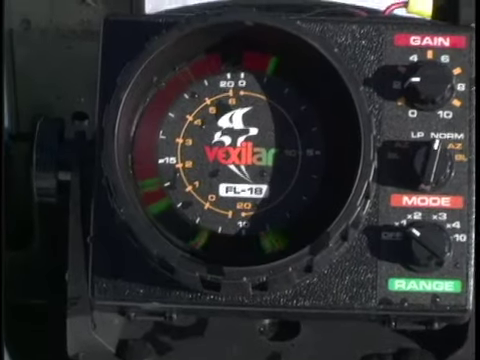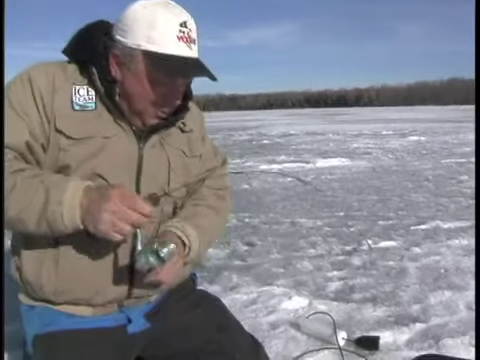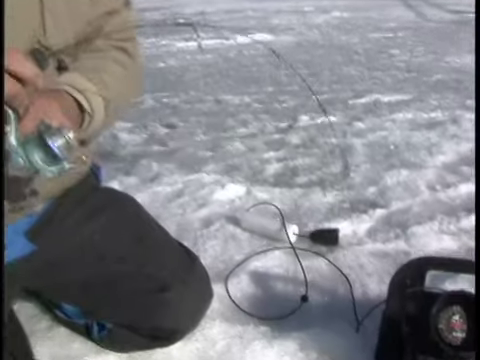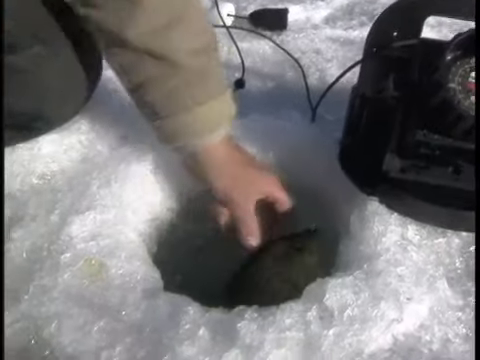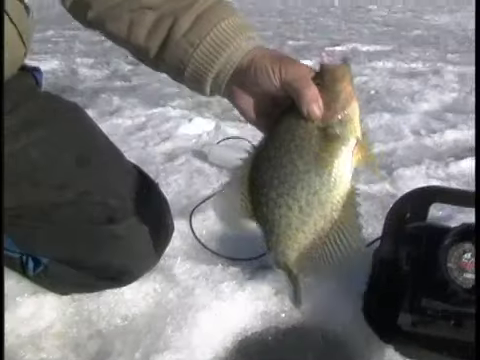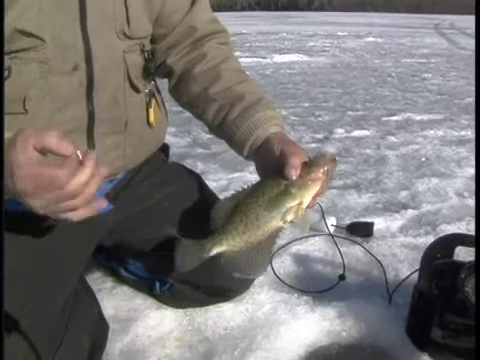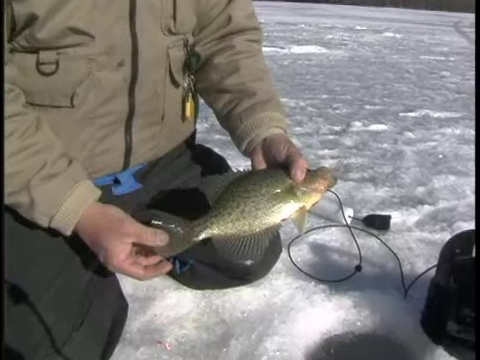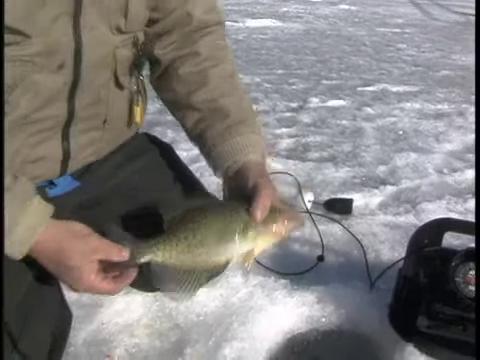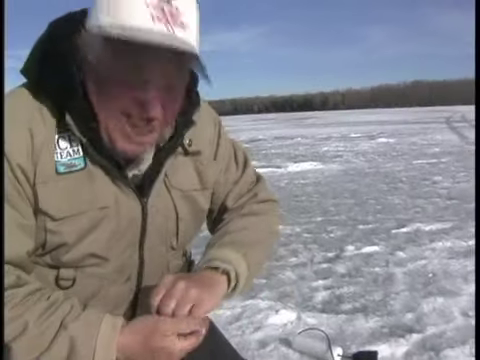There he is. Oh, man, get this out of the way. A lot of things going on here at one time, but pretty exciting. Oh, this is a beauty here. And just get him to come up the hole. Oh, look at that one. A lot of times I like to throw them bigger ones back and keep the smaller ones. So, you know, this one is probably a 13-inch fish. I'm gonna let him go. Maybe when I catch him next year, he'll be 14 inches.